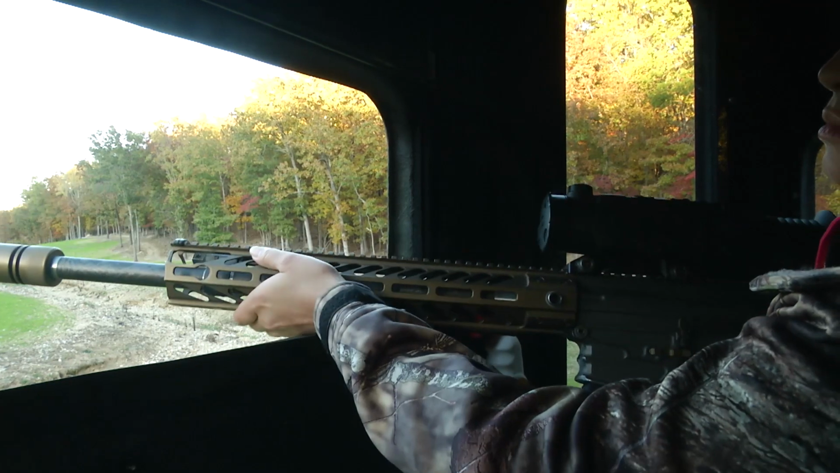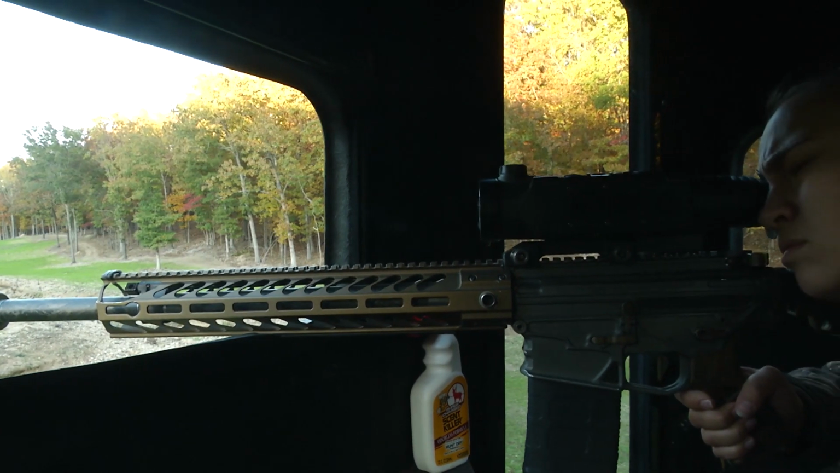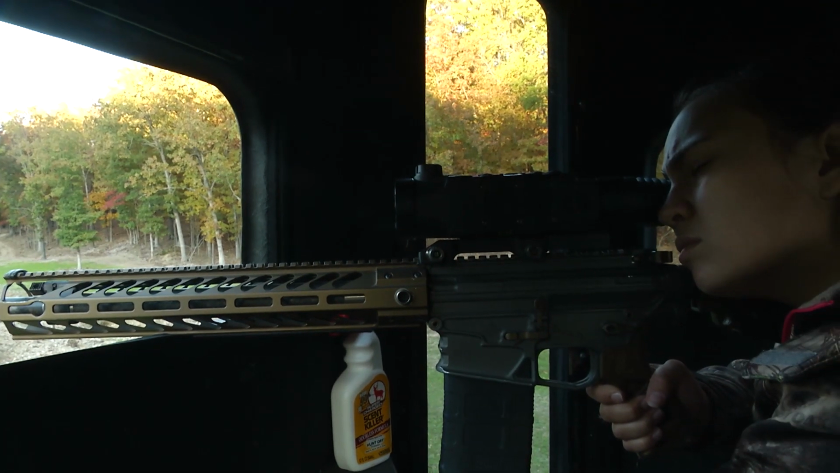The rifle Matty's shooting, it's my rifle. It's a Timber Creek tricked out Nemo. It's the Executive Order, caliber .308, and we've got it topped off with something special. This is my pig killing gun.